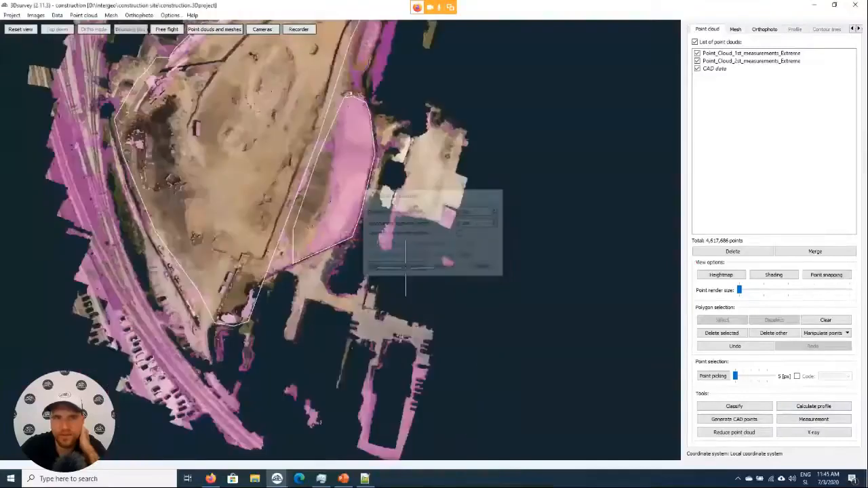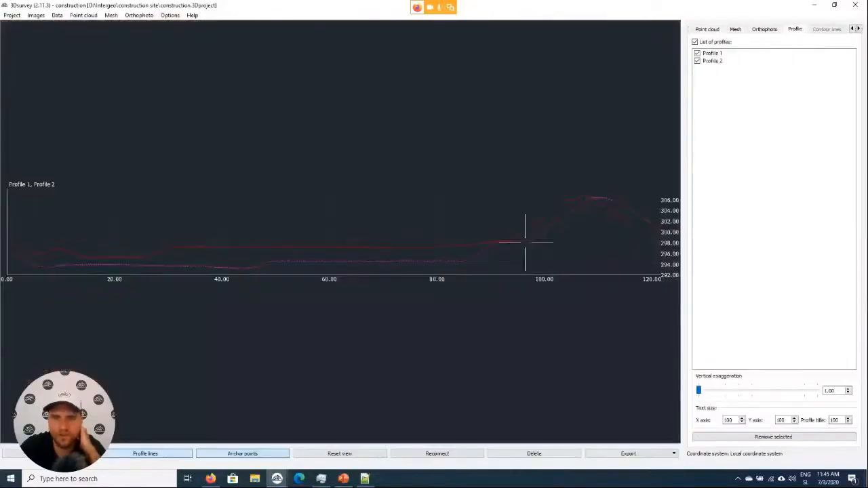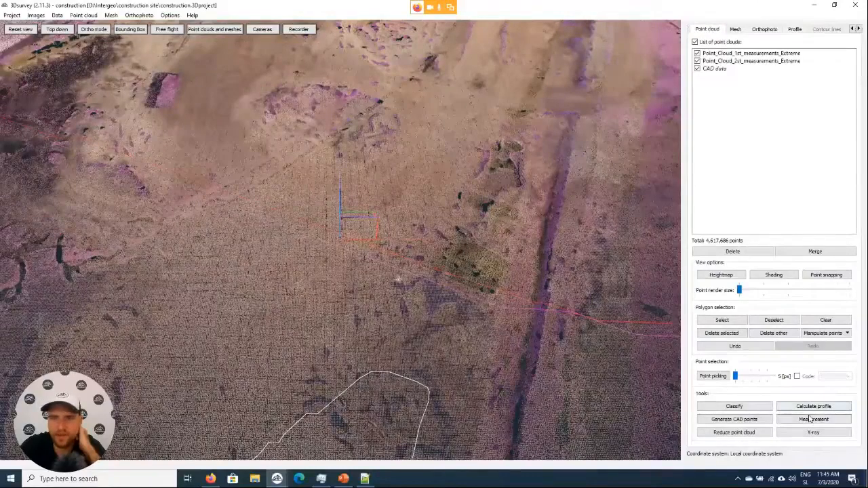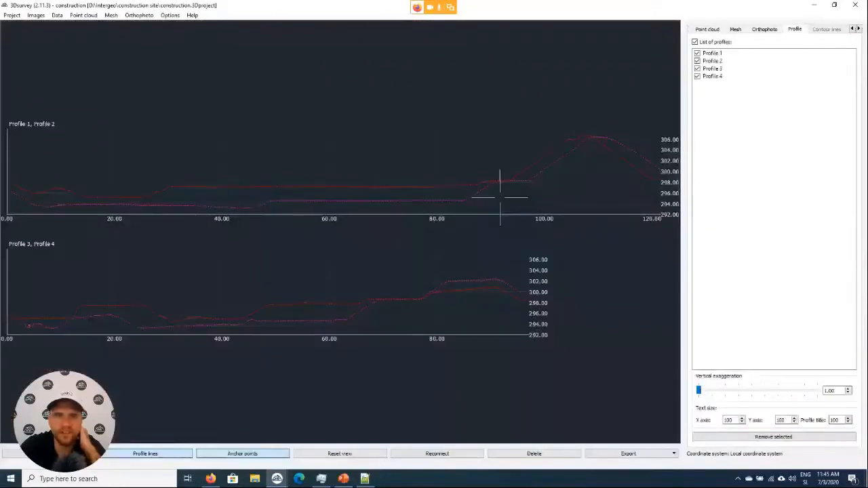So this one, calculate profile. I'll just quickly make 2 of them. So here is the first one. It's already visible here in 3D and here in 2D view. Let's make another one. And we also have another one inside.